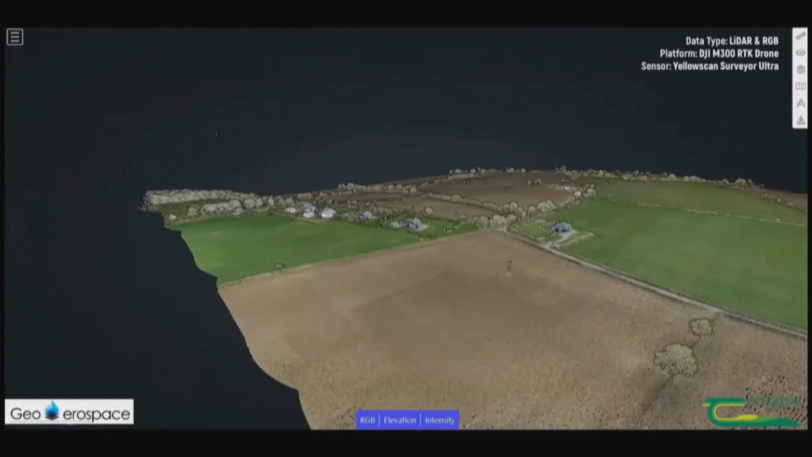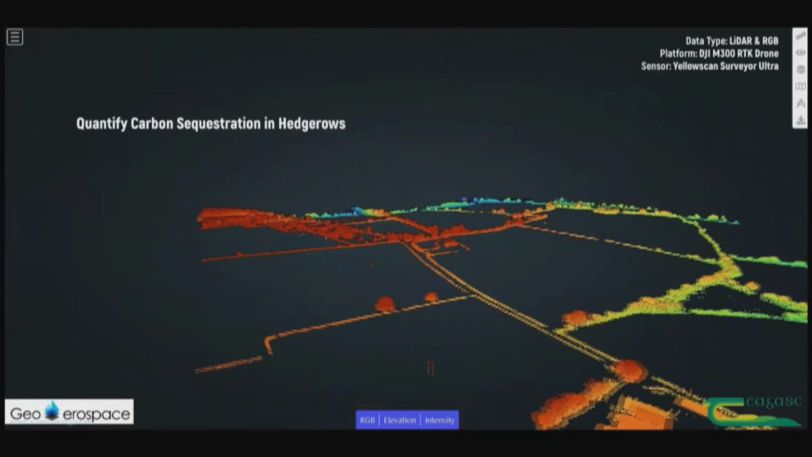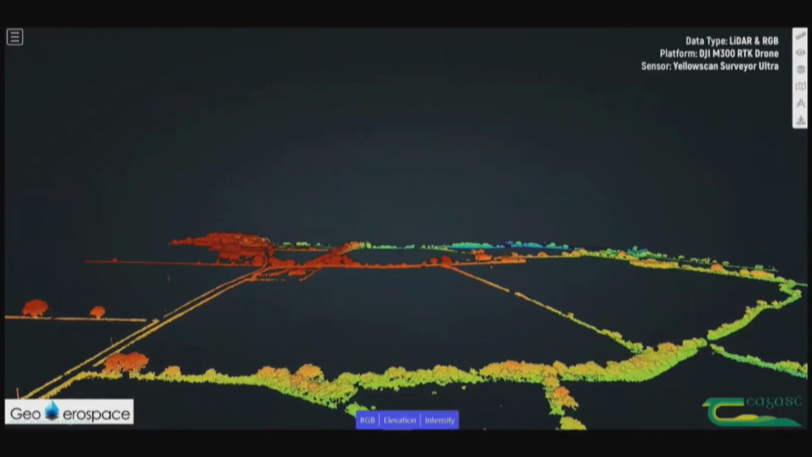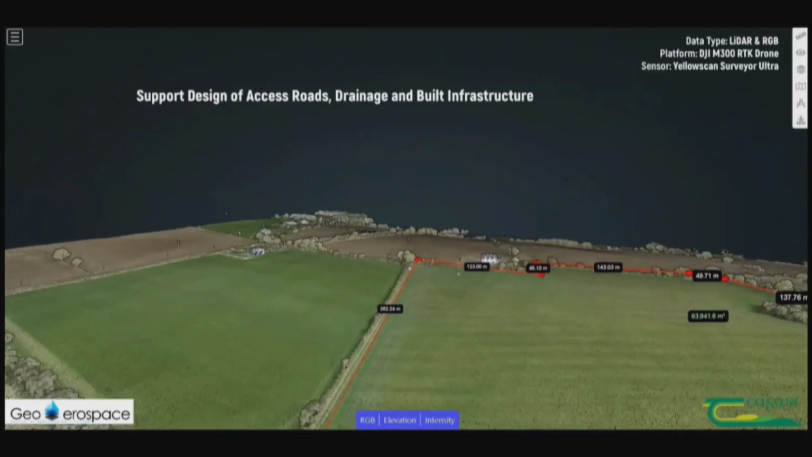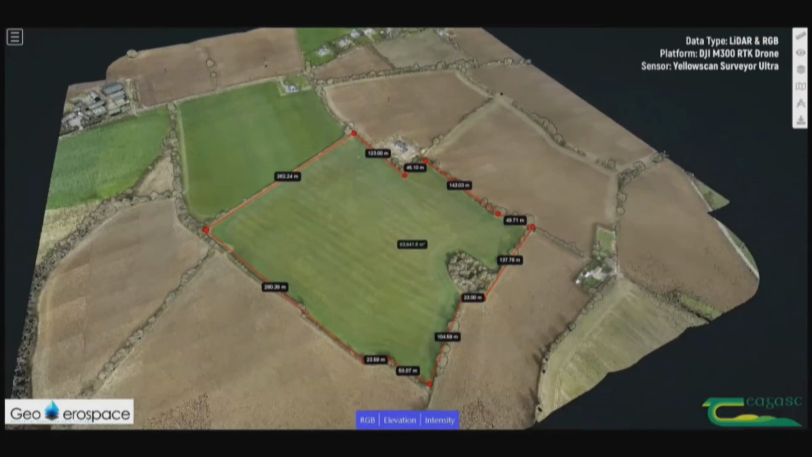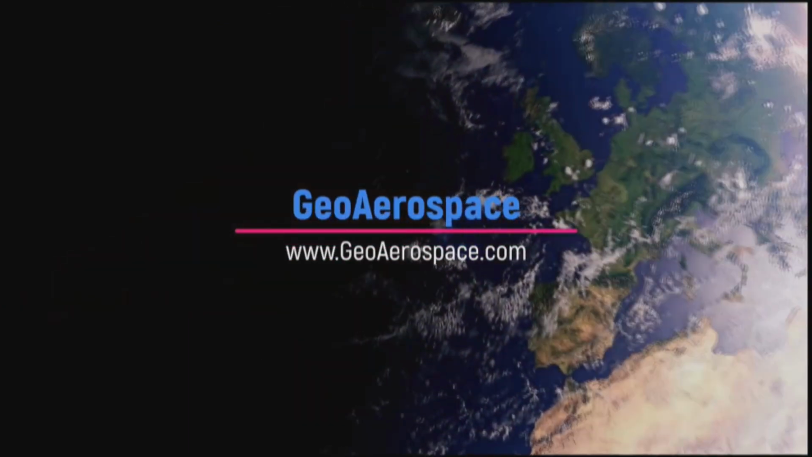Obviously, there are other additional services that you can gather once you collect LiDAR. So it's not just about the carbon storage piece, which is quite complex, but you have the ability to carry out overland flow assessments, 3D mapping, design for access roads, drainage, and built infrastructure, obviously. So there's a whole host of services on the back of this one application for carbon sequestration, which is what we're trying to do in this project.